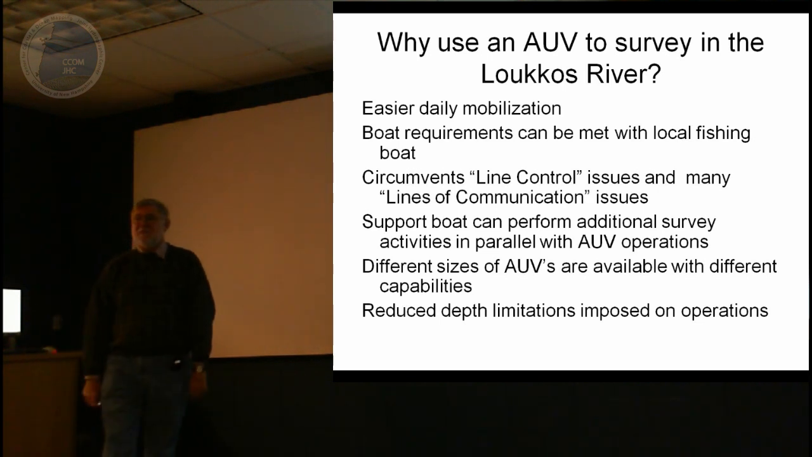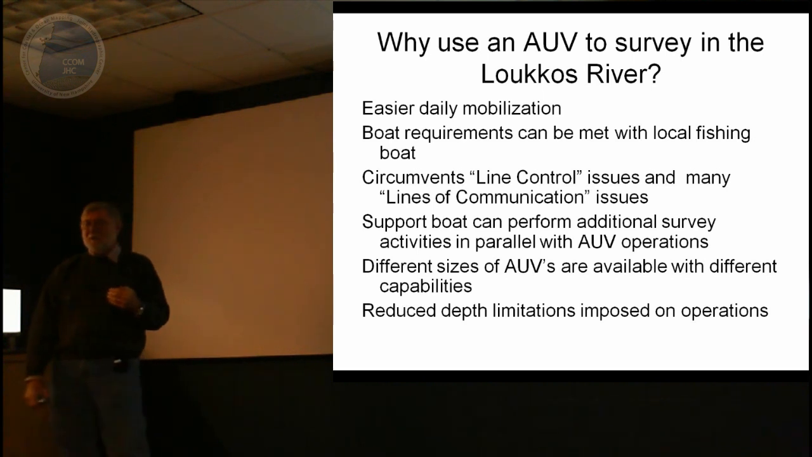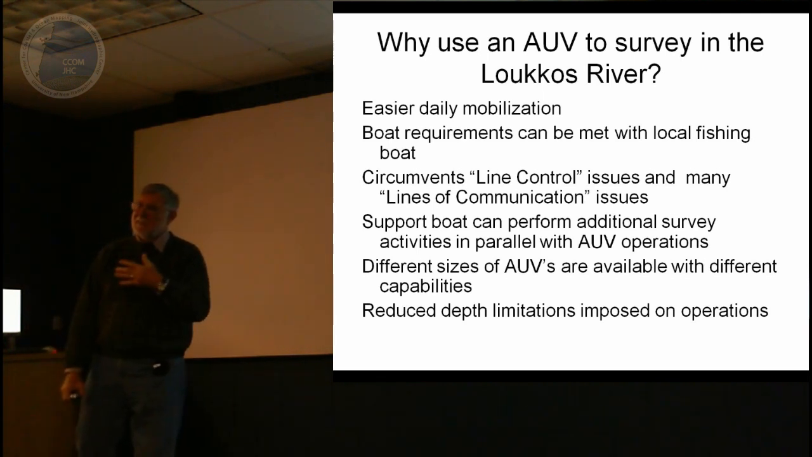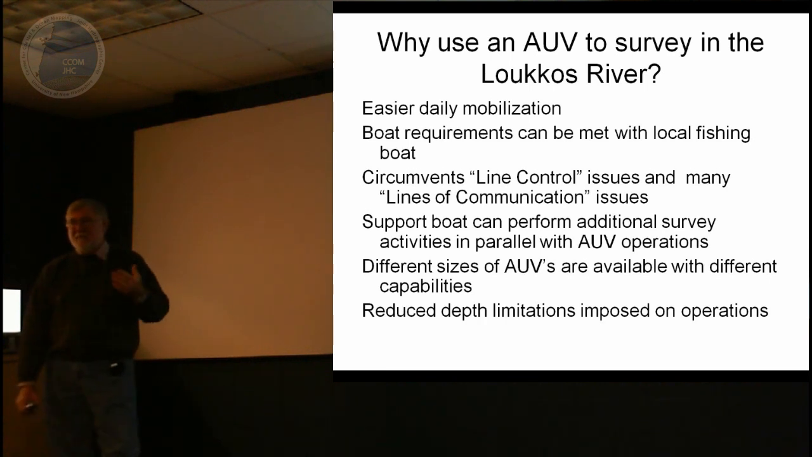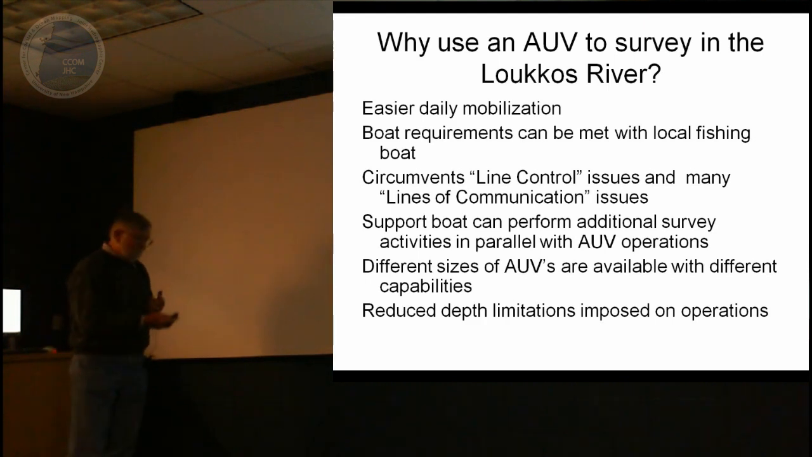The lines of control were difficult because my Arabic is a little skimpy, and in many cases we actually went English to French to Arabic and back. So that was the issue about lines of command and control.